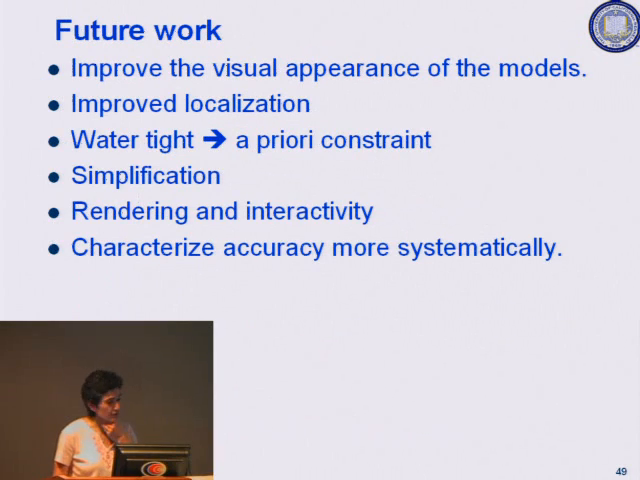A few words about future work. We want to improve the visual appearance of the models. The gain compensation is not exactly right. Improved localization is always our goal. Things always work out better if you have better, lower error. We want to make models that are watertight. In other words, the floor and the ceiling touch each other and they're at 90 degrees, and impose more a priori constraints than we've done so far in terms of how the final model should look.